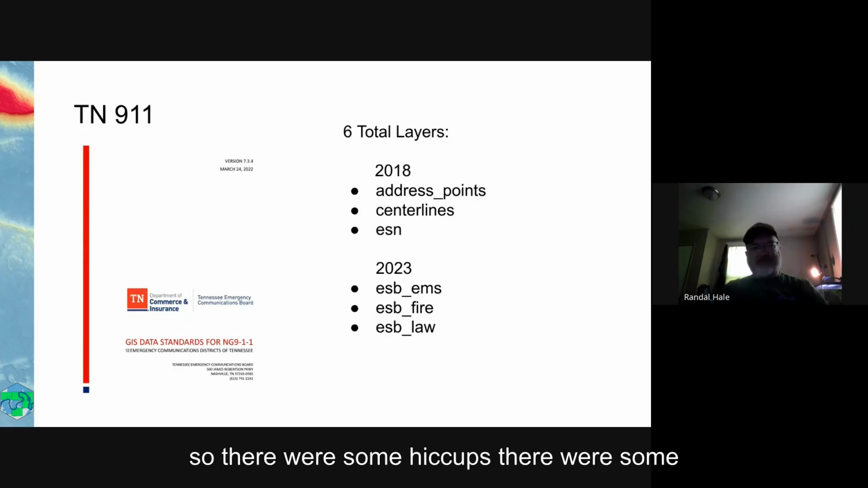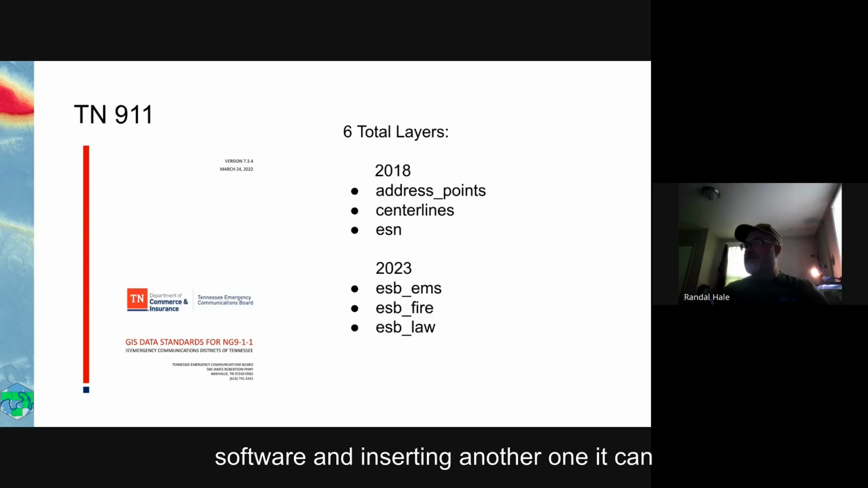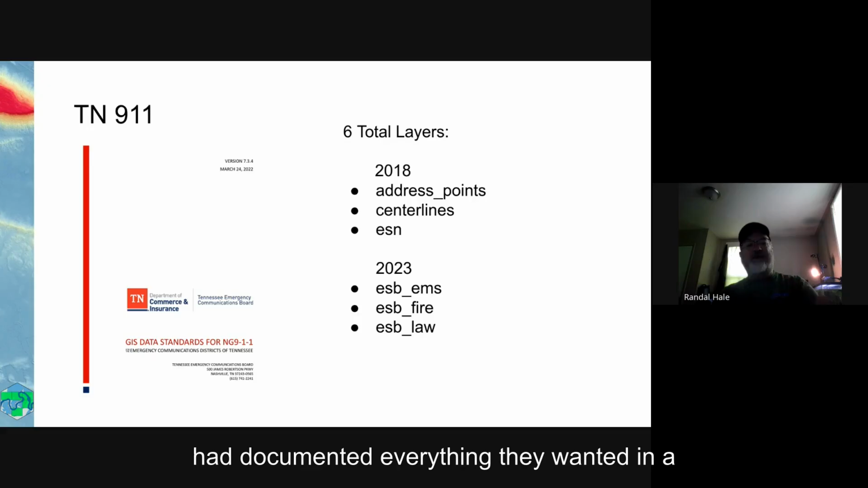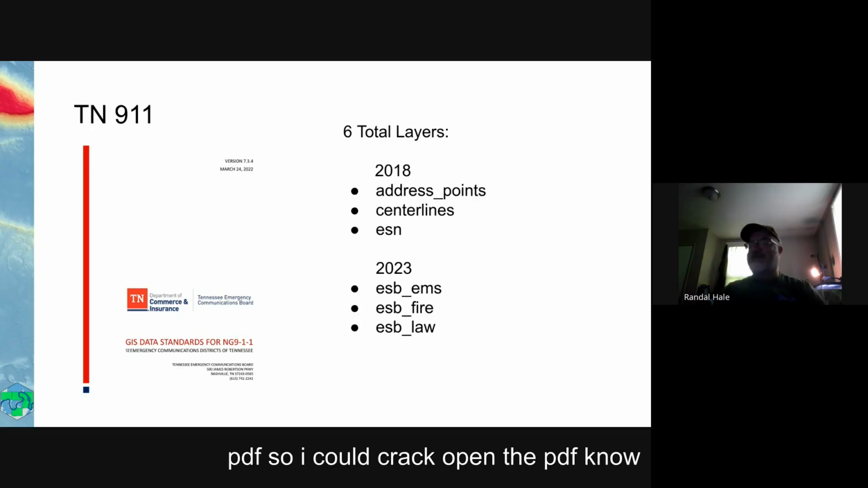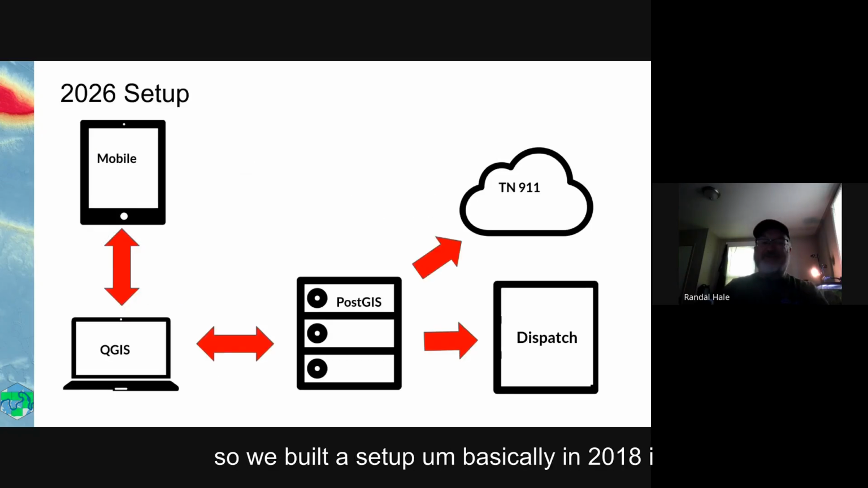So there were some hiccups, there were some bumps. I mean, when you're basically ripping out one piece of software and inserting another one, it can be a bit trying, and we hit some problems. It was nothing that was too daunting. The great thing was the state had documented everything they wanted in a PDF, so I could crack open the PDF, know that address streets need to be a character 50. I knew everything I needed to know spec-wise to make this work. And so we built a setup.